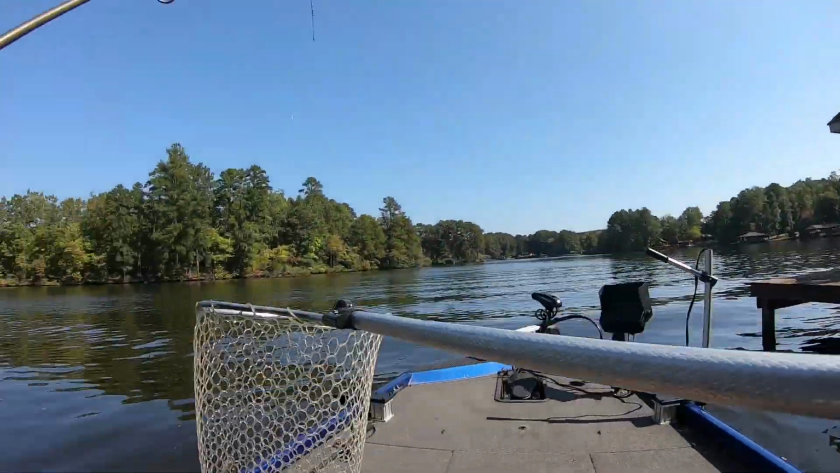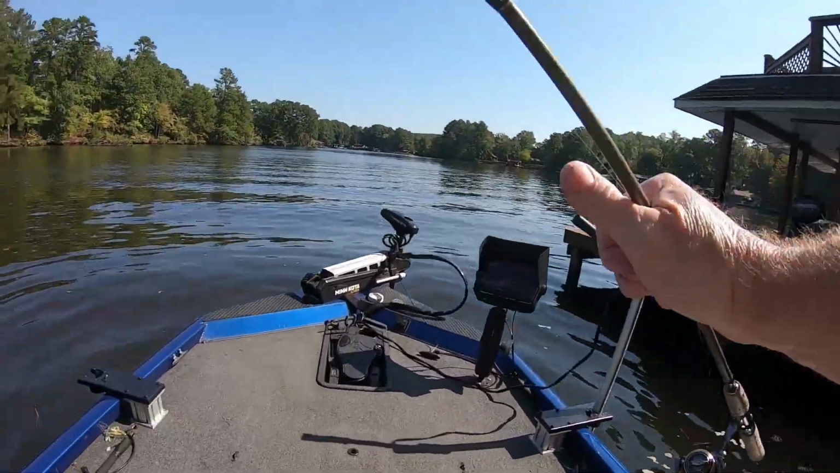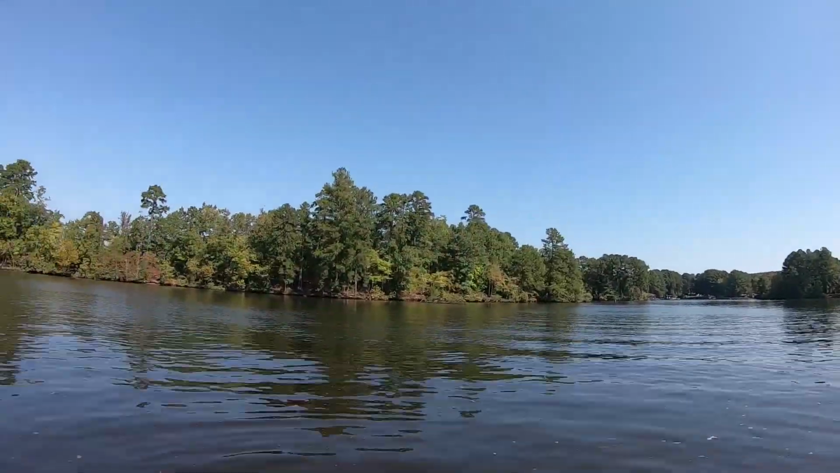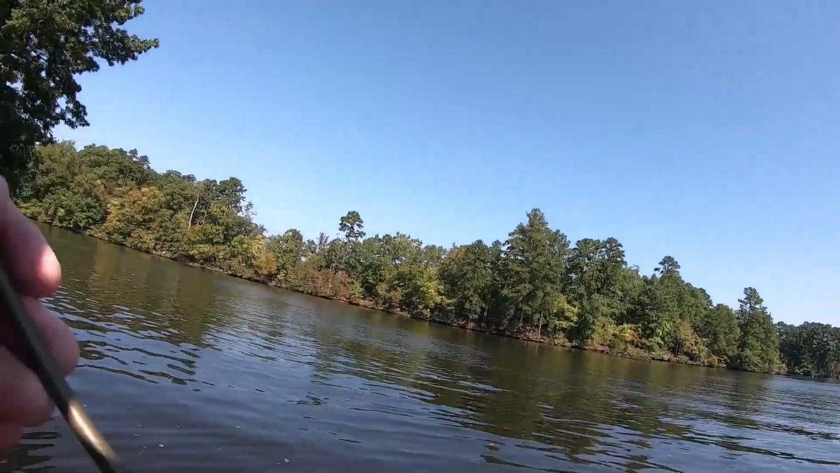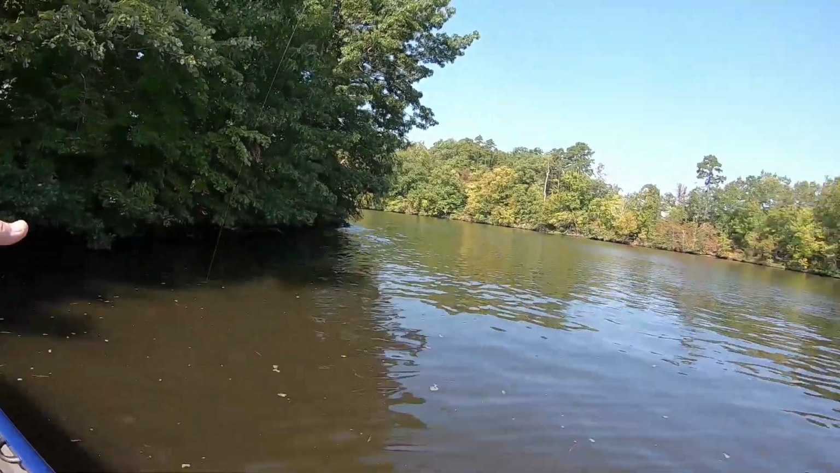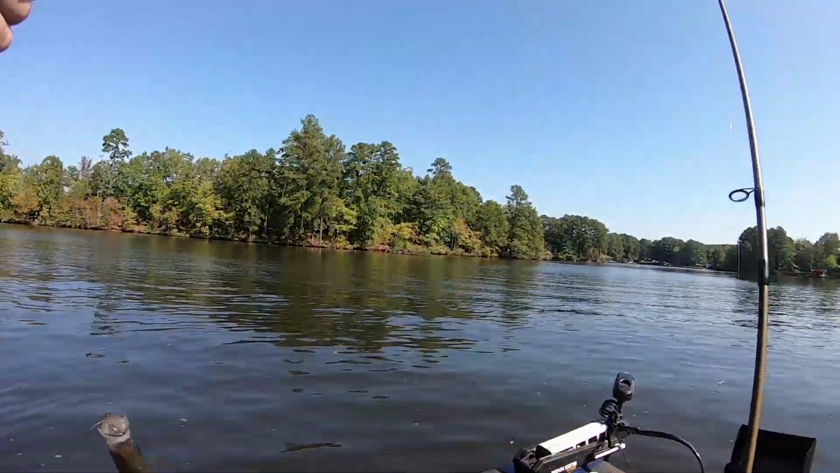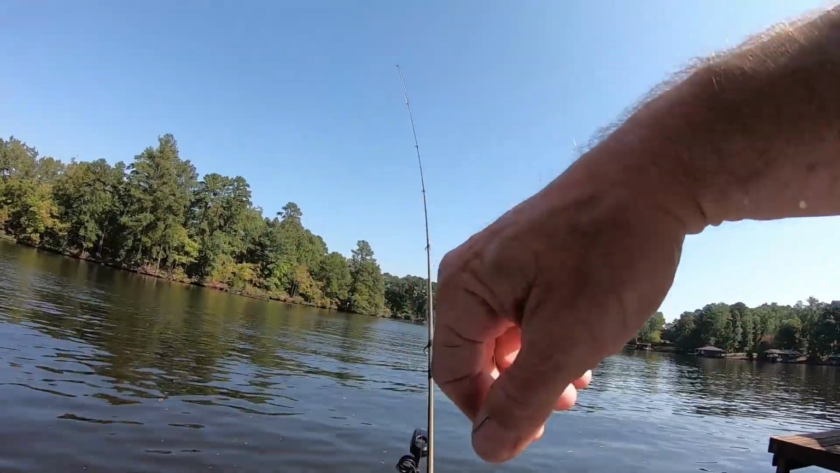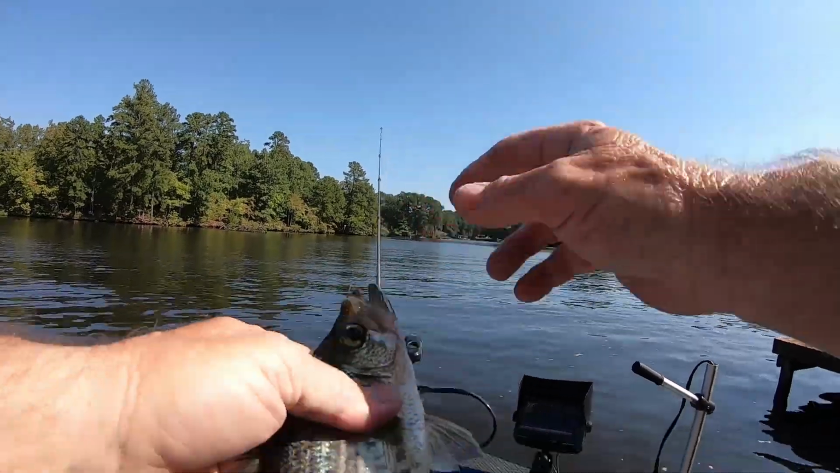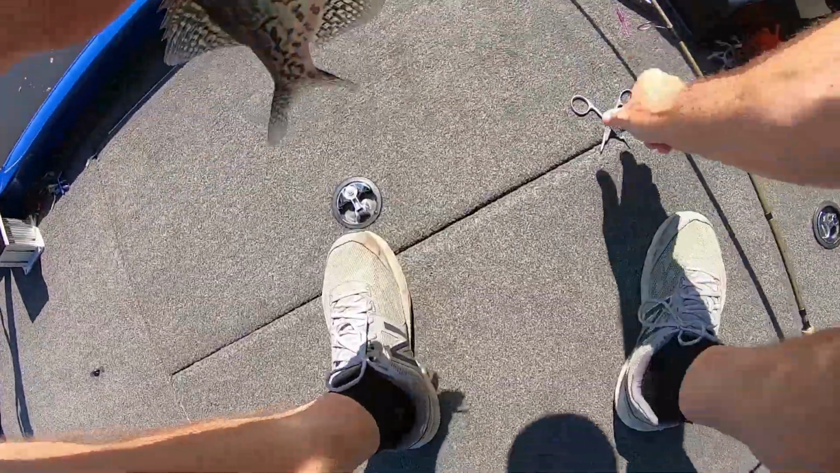I'm netting them, guys. I know they're not that big. I'm netting them. All right, I want to watch the boat traffic here. I'm netting them because, sorry, I had to get control of my boat. I didn't have my spot lock on, and that boat wake could push me up on the bank. I'm only about 6 feet from the bank.